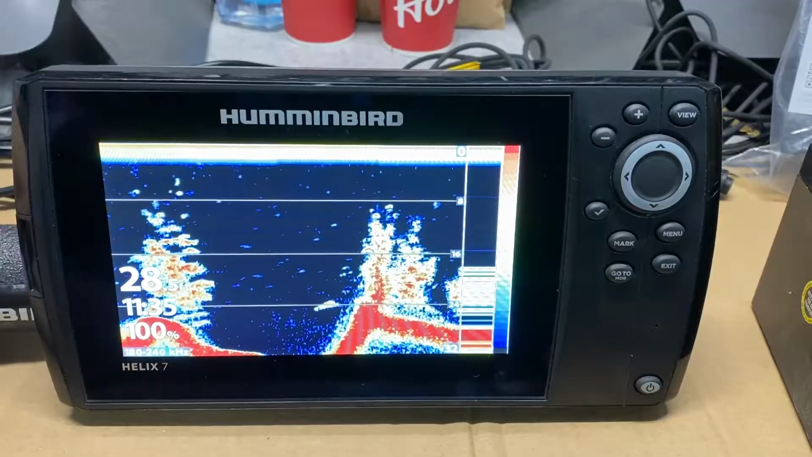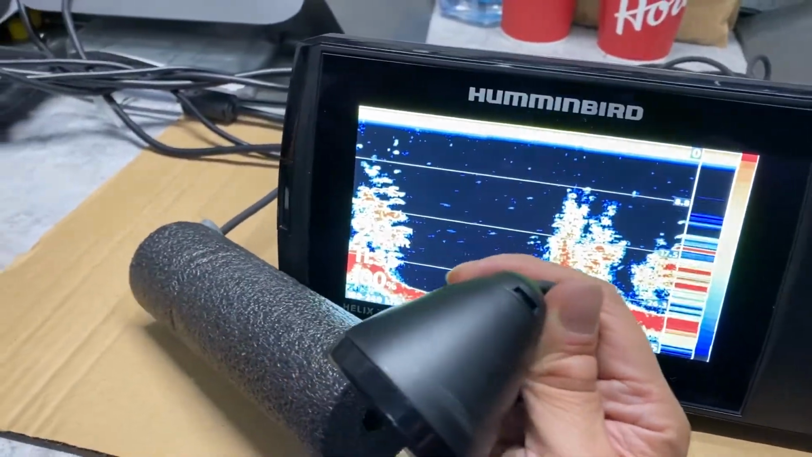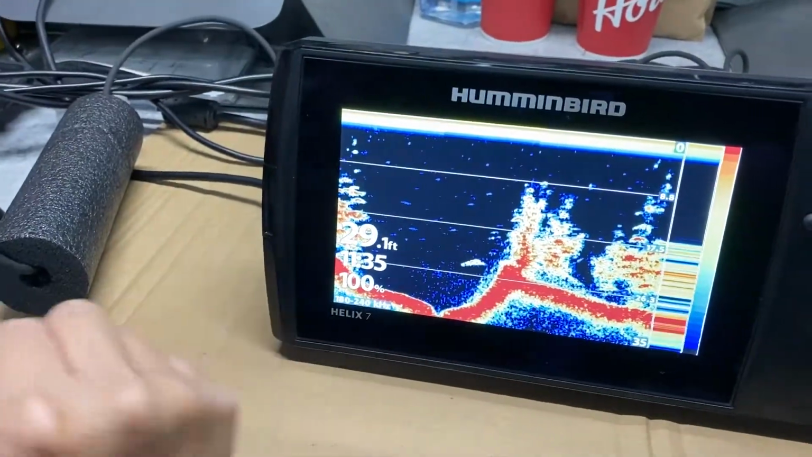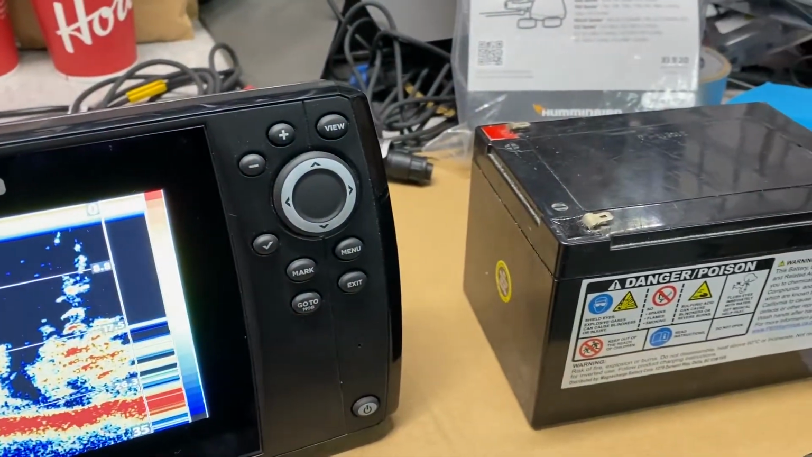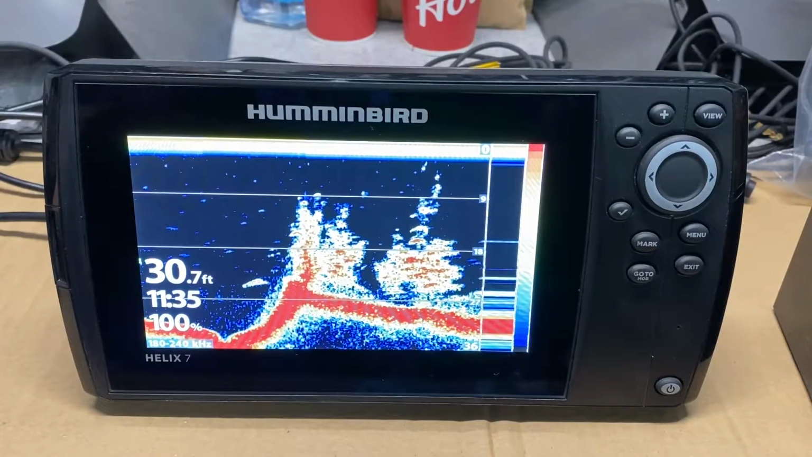Grab yourself an ice transducer, the right version based on if you have chirp or non-chirp. So you're just running your ice transducer, and grab a battery and a power cord for your unit, and you've got yourself the best ice fishing system from Humminbird.